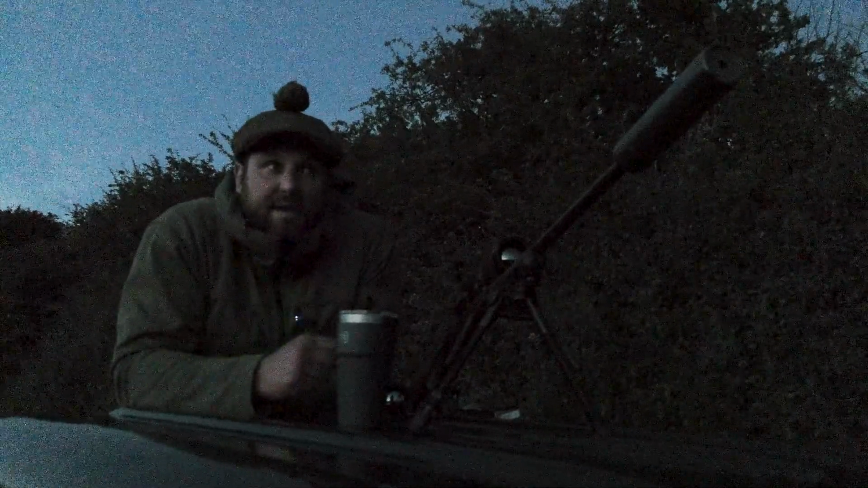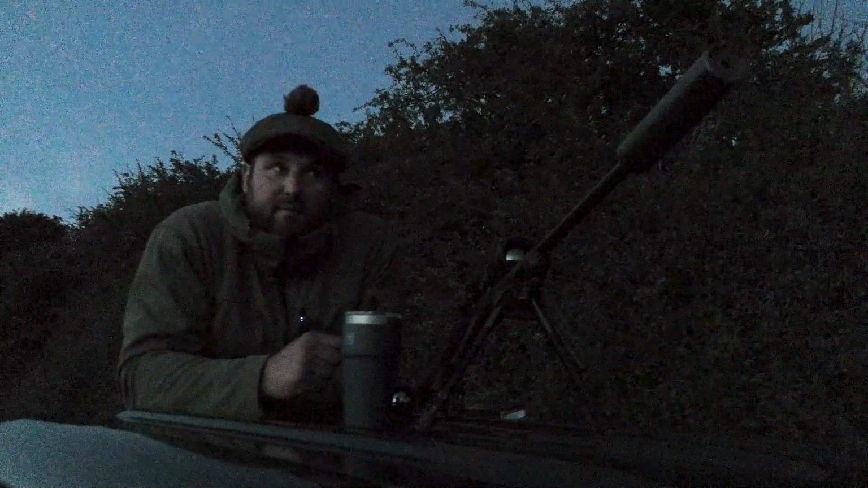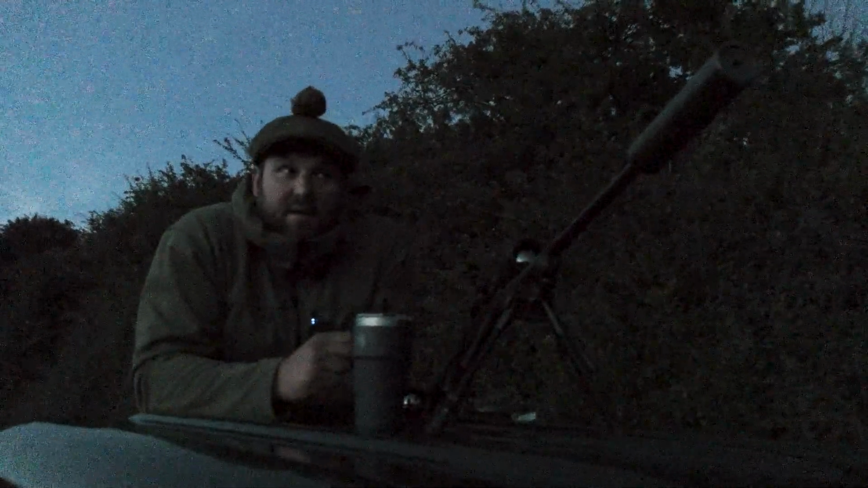This morning when I came down here at first light, armed and ready, expecting to see a fox, I never saw one, but at certain points I could really smell one. So Ollie Lees joins me tonight, and we're going to have a sit out and wait over one of the pens here and see if the fox shows itself.